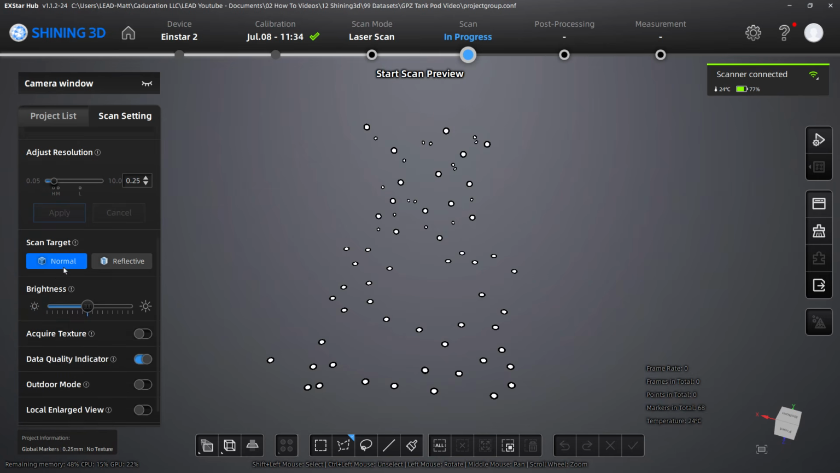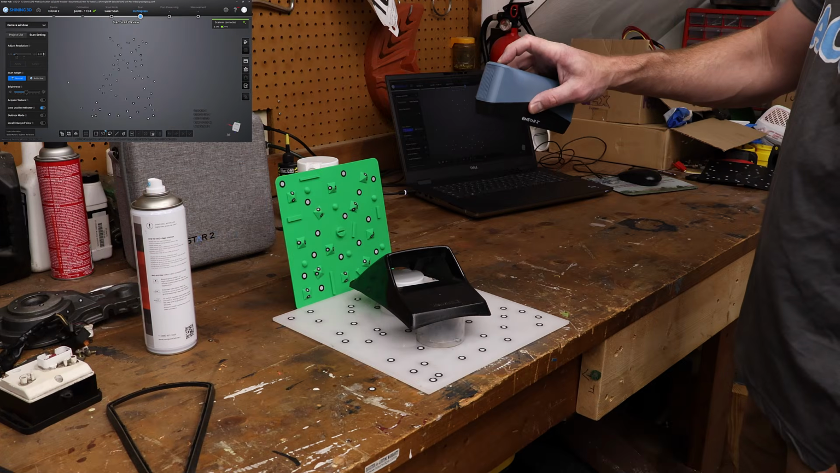We're going to use normal scan targets. You also have a reflective option. So this is basically your part. This part is not really reflective, it's shiny, but it's not like a shiny metal, it's paint that's dull and orange peel. So I'm not worried about using reflective. We're going to use the standard brightness, which is right in the middle. We can change it on the fly with the plus and minus. And I'm not worried about texture. In this case, a quality indicator I will leave on. Outdoor mode, local enlarged view, I'm going to leave all these off as default. And then when we're ready, all we do is press the play button.